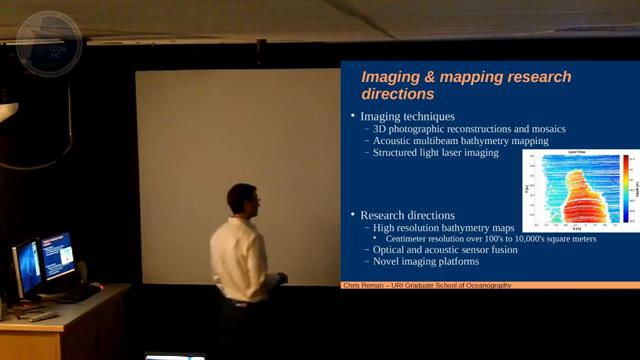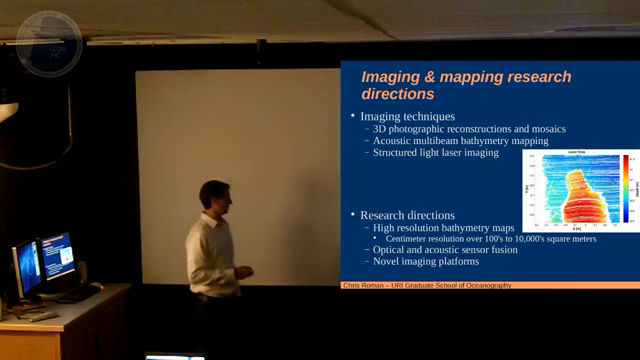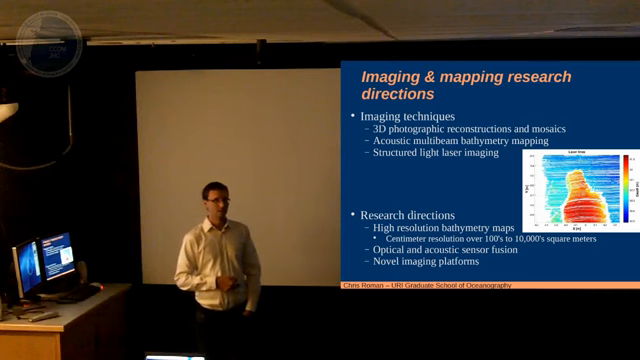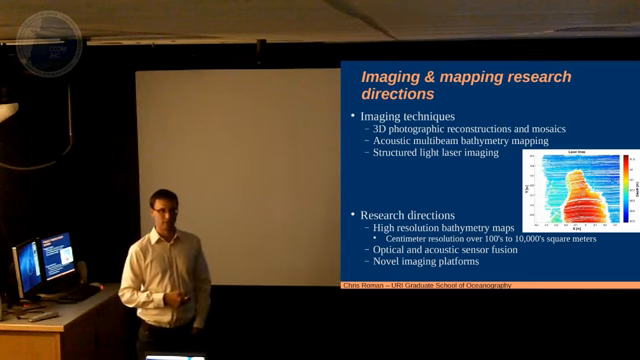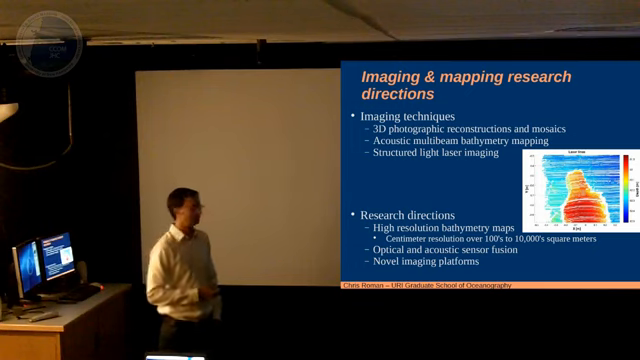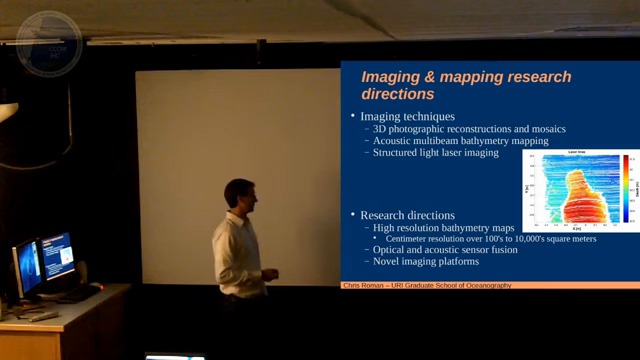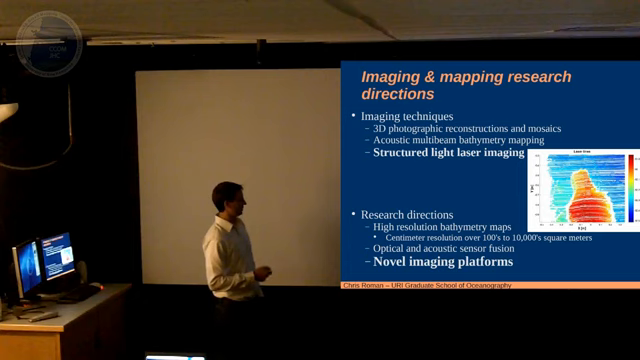So the research directions are, where are we going with these techniques and what are we doing research-wise? We're trying to get to high-resolution bathymetry maps, pushing centimeter or sub-centimeter resolution over areas that are tens to hundreds of meters on the side, up to, our ultimate goal, something on a square kilometer. If you could do a square kilometer at 1 centimeter resolution, you'd be talking about something. That's our ultimate goal here. We're looking at sensor fusion for acoustic and optical sensors, and then we'll talk about these novel imaging platforms. The big part of the talk will be about the structured light and our new Lagrangian imaging float.